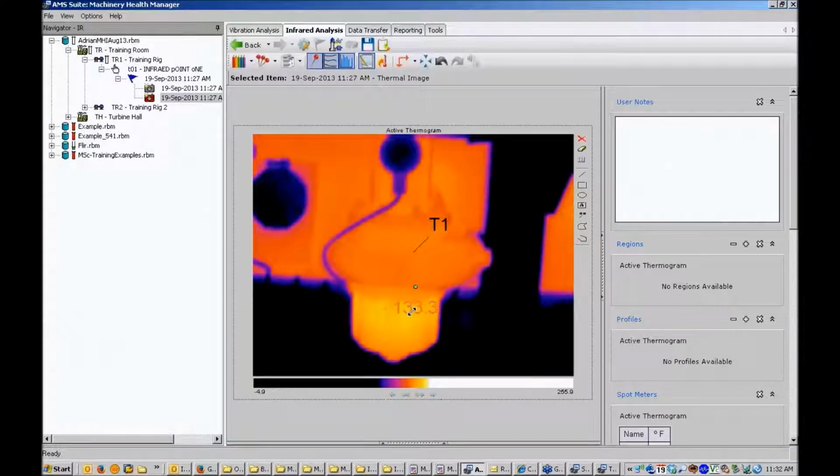So I've got a temperature 133, and that is pointing to the hottest pixel in that image. If I do the same thing with cold spot, I get an automatic cold spot, and likewise it is pointing to the coldest part of that image. There are some other ones, I won't go through all of these, but there's a center point and a center box as well. And I can also add my own spot meters at any point in the image. So there's one that's there by default already.